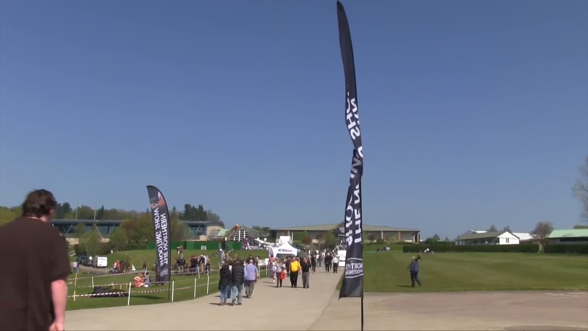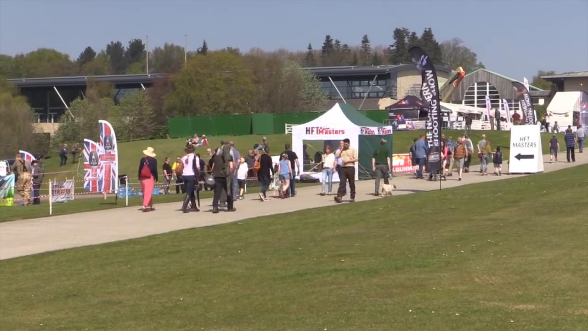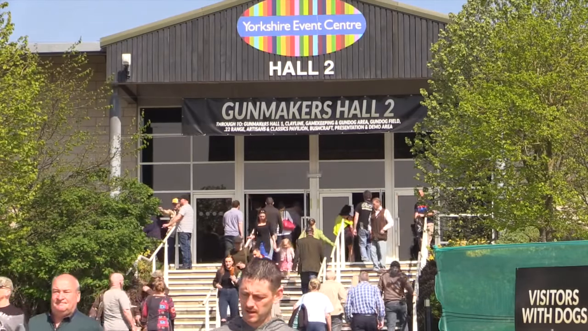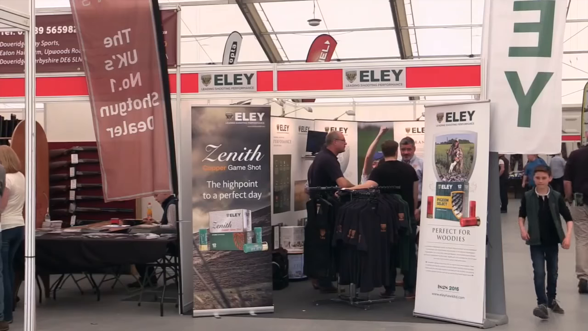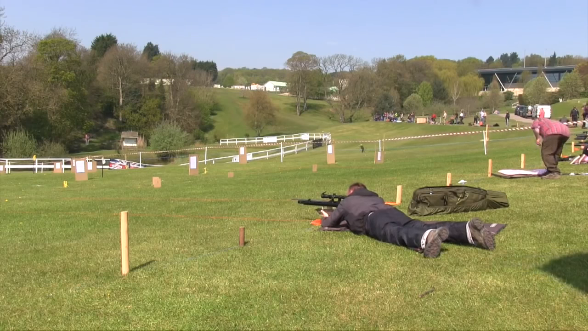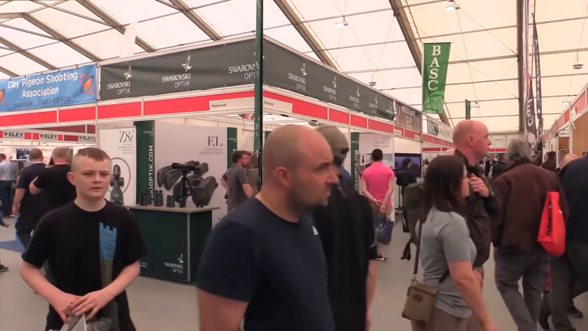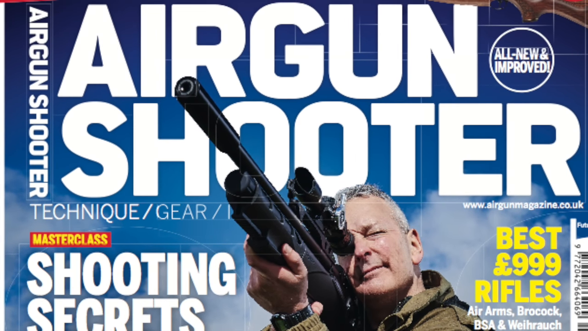It's just 1 month until the Northern Shooting Show. This indoor-outdoor shooting extravaganza takes place for the second time at the Yorkshire Event Centre in Harrogate on the 6th and the 7th of May. This year's show is set to grow by a third thanks to the addition of a state-of-the-art new hall. And that's in addition to all the shooting exhibitors and attractions you know and love. We'll be there with Airgun Shooter magazine. Don't forget to stop by and pick up a copy of the New Look magazine.